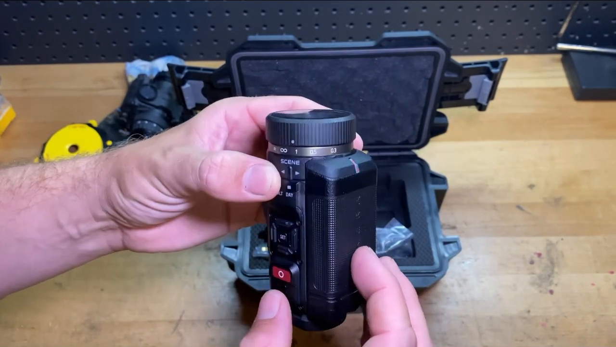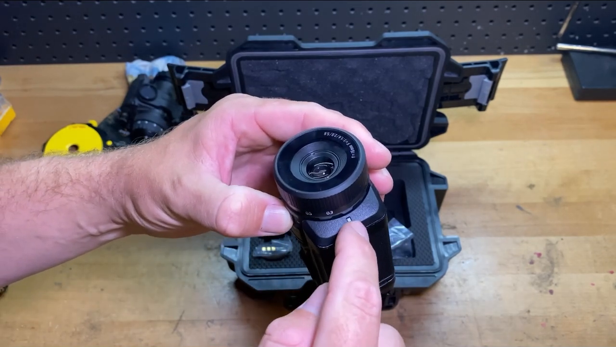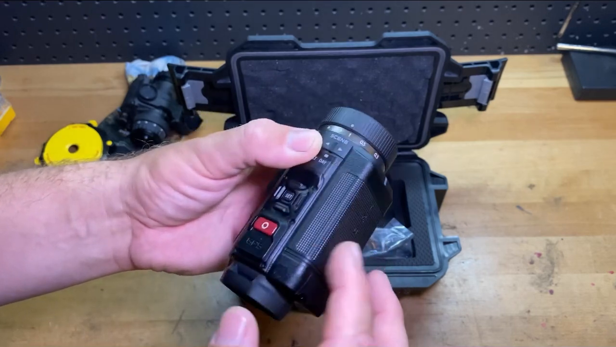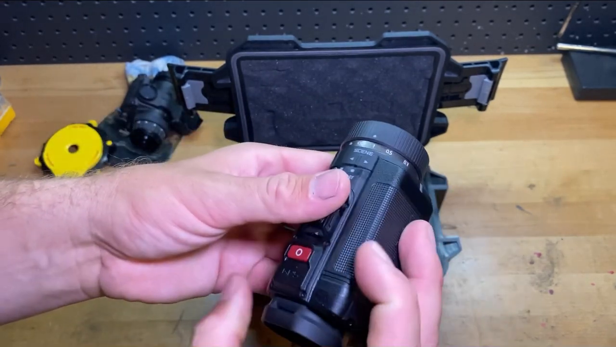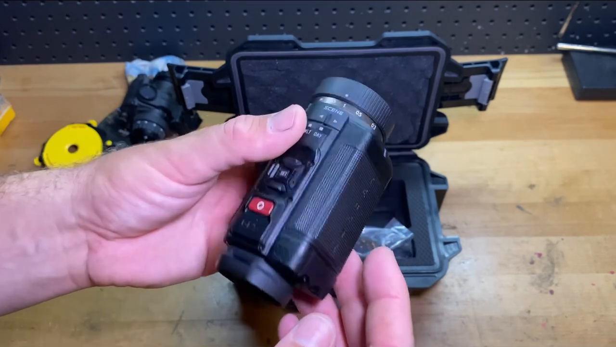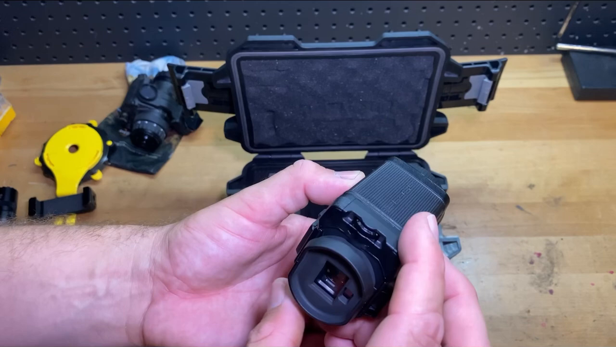But what you will notice is that the date and time wasn't set, so this red light was blinking. And there's onboard lights on this thing, so if someone is looking at you with night vision, they're going to see this light coming off. They'll see if this light comes on. It'll be very apparent that you have something on your head right here.